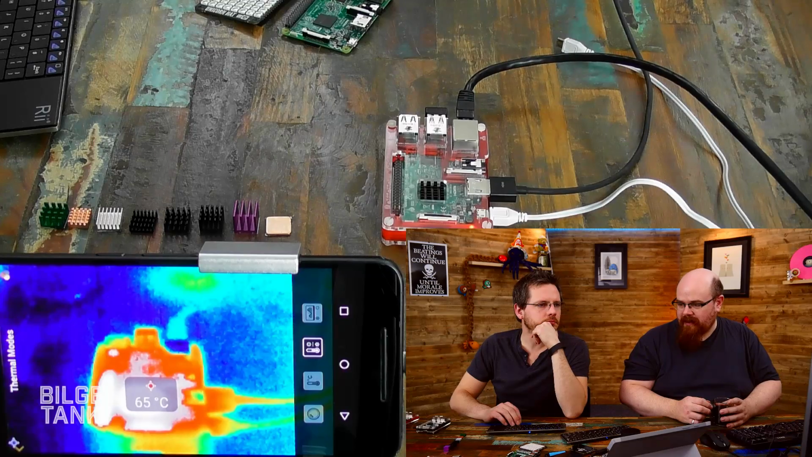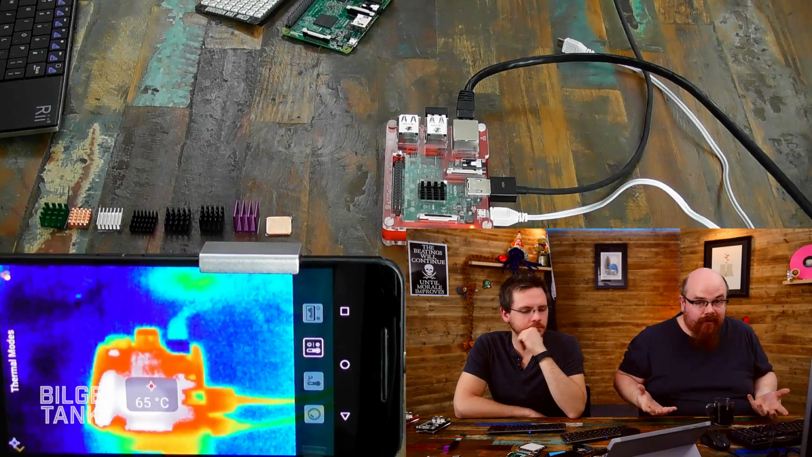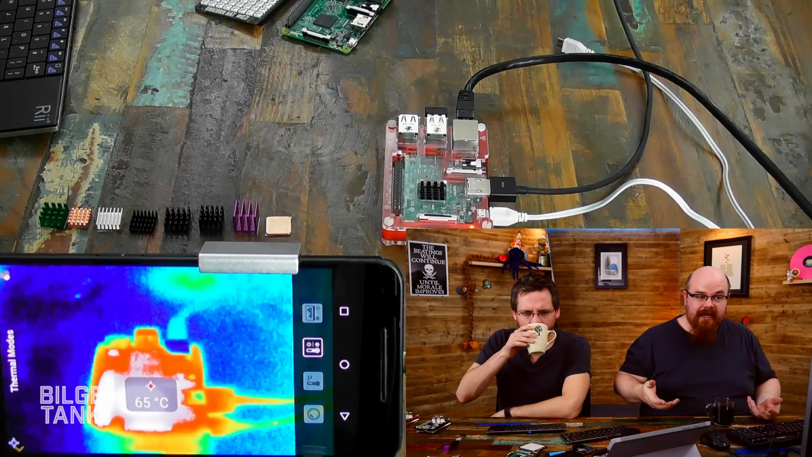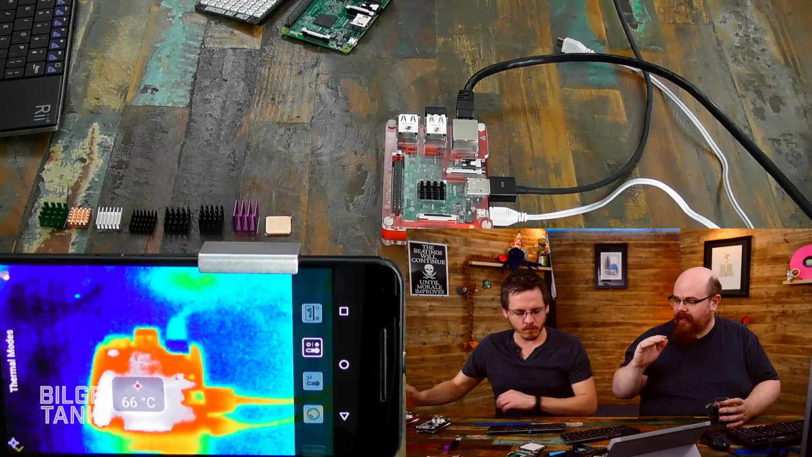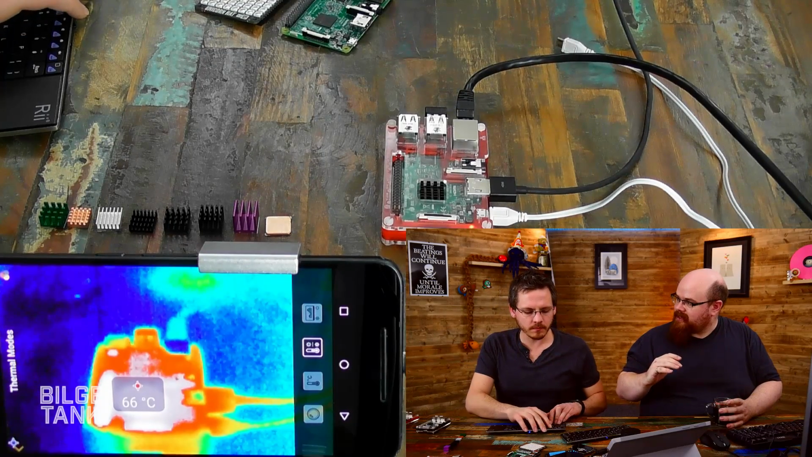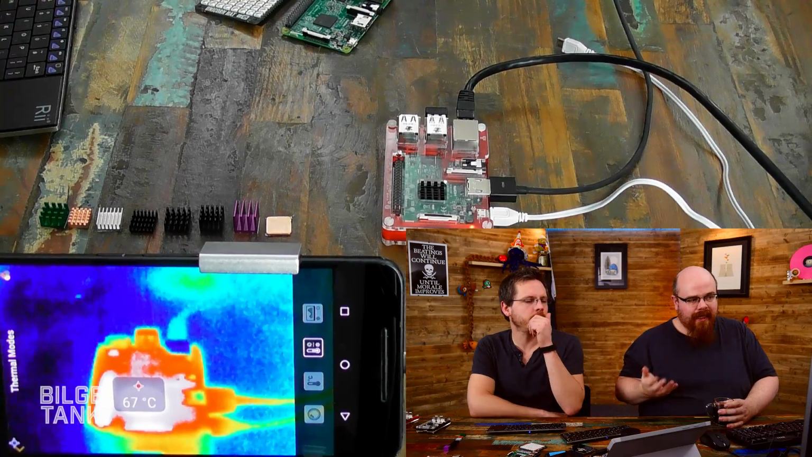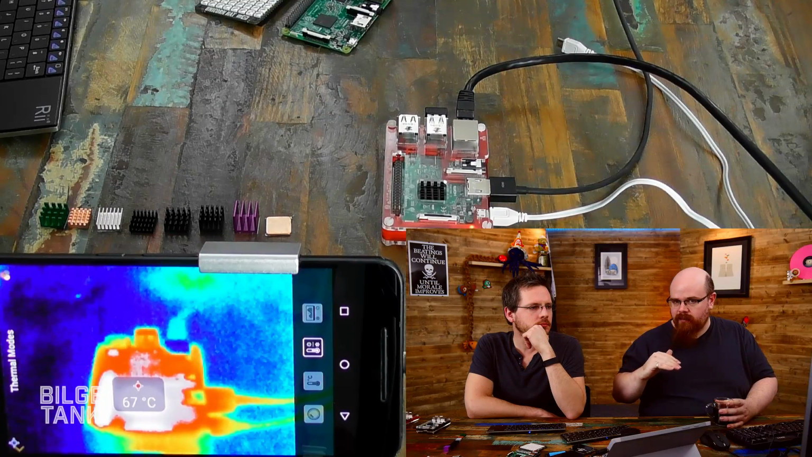And what we've generally found is that even if you have a bare Pi 3 with no heatsink on it and you keep running this test again and again, after about 10 runs the temperature will hit that yellow thermal limit eventually. So if you were running this for hours, then you would need a heatsink to keep it from governing the CPU down.